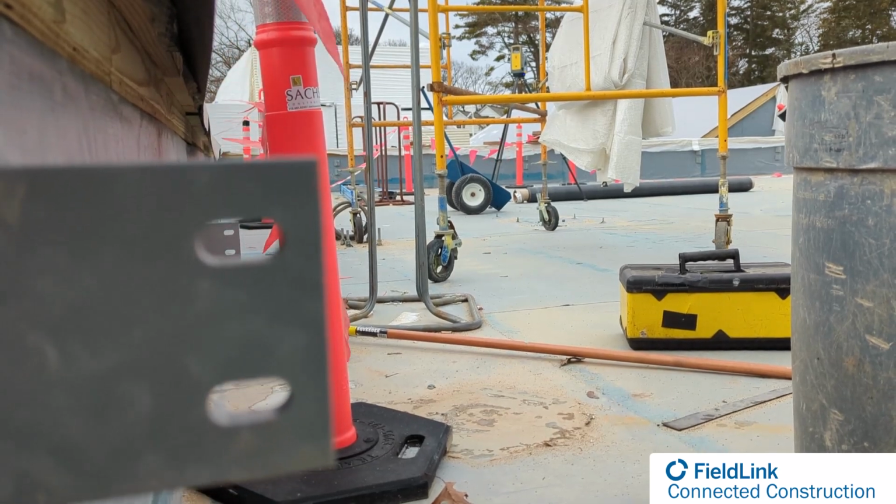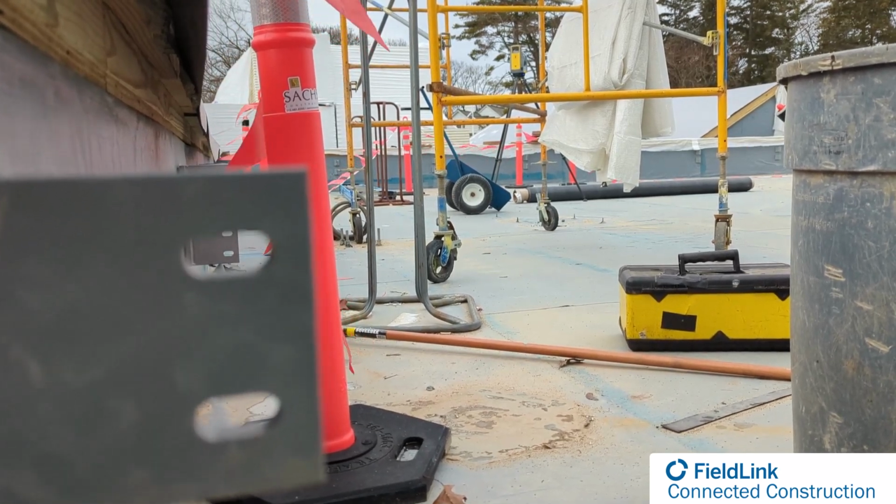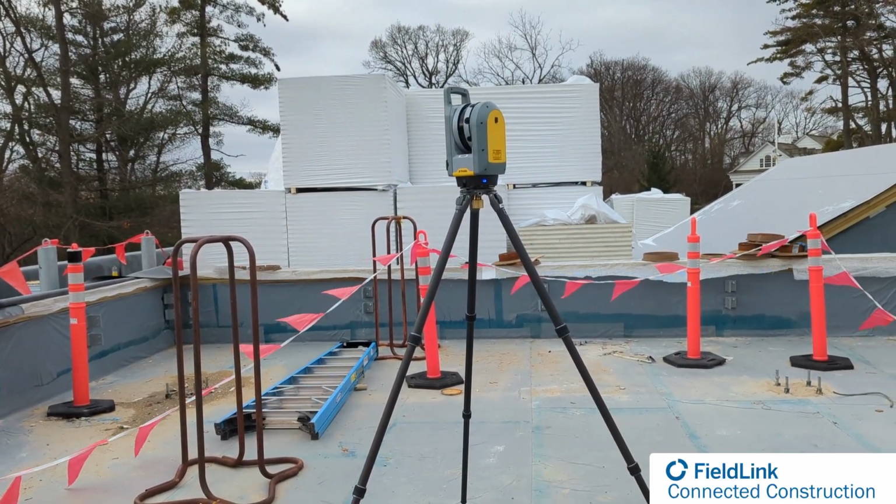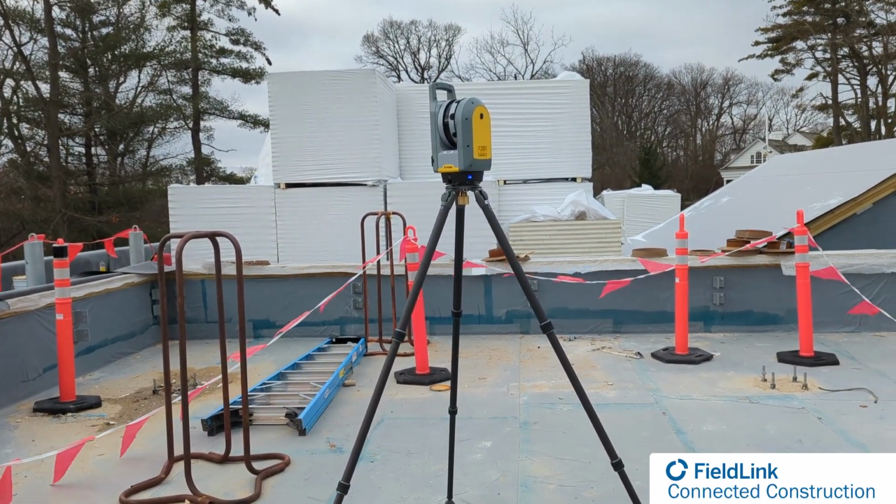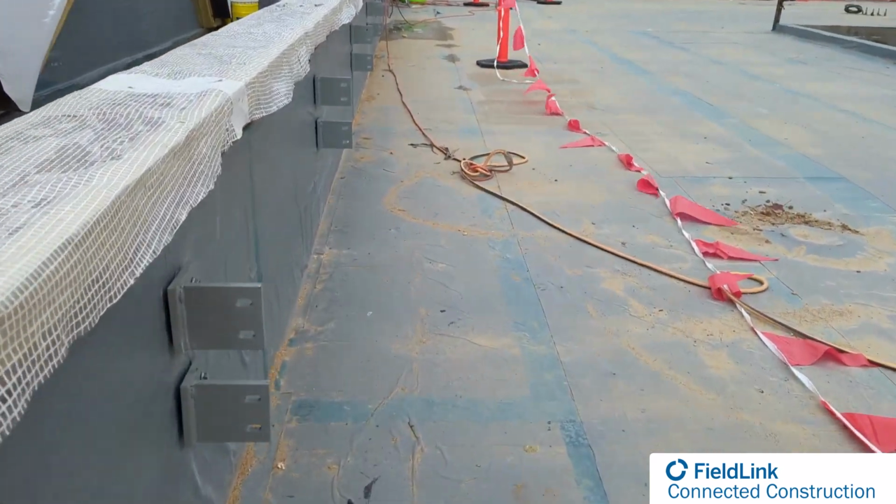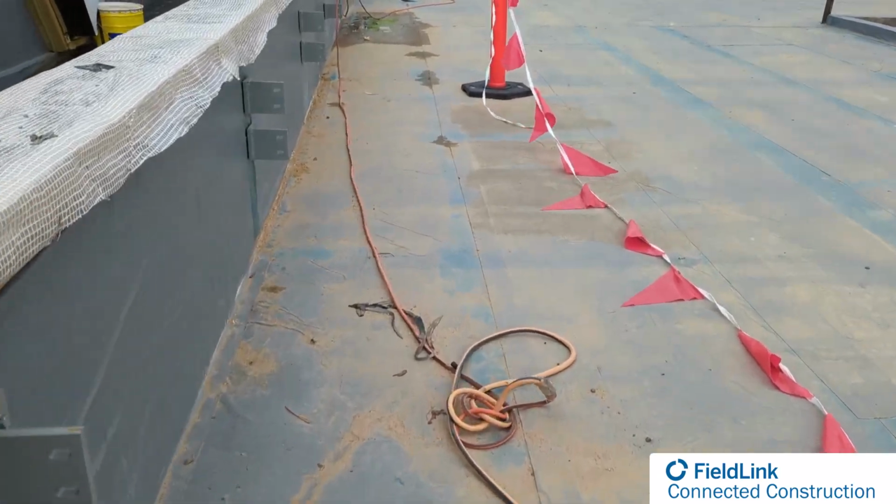You may still be drawing and receiving plans in 2D, but you are fabricating in 3D. And with Trimble Field Link and the X7 or X9 scanner, you can still take advantage of taking very fast 3D measurements and relaying that back to your CAD software program.